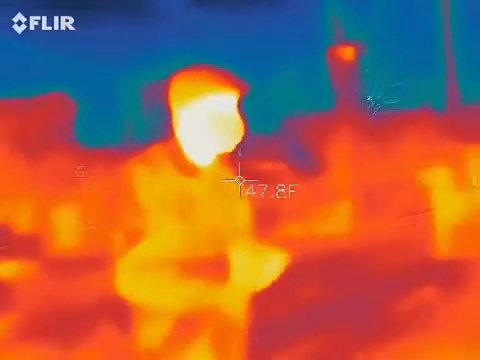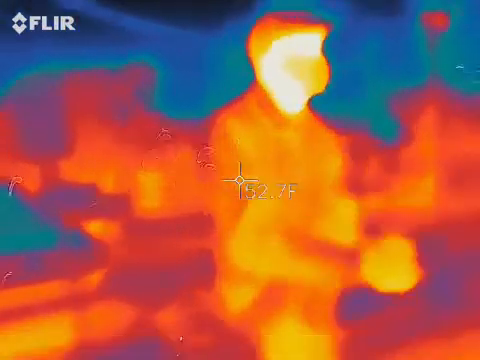This is my most active spot. If I were to have a grand finale, this would be it. So hopefully we capture lots of stuff.